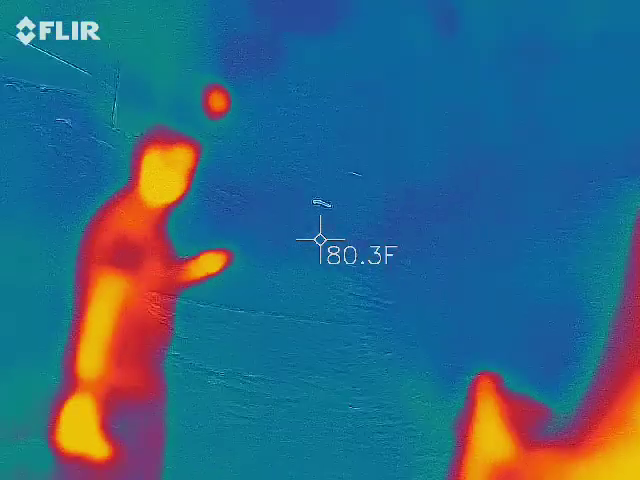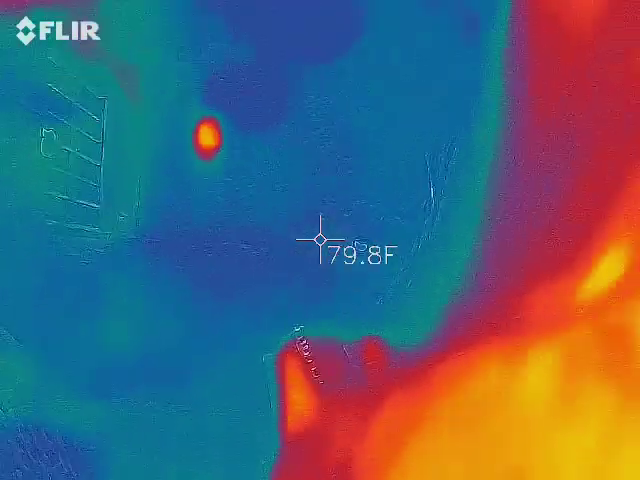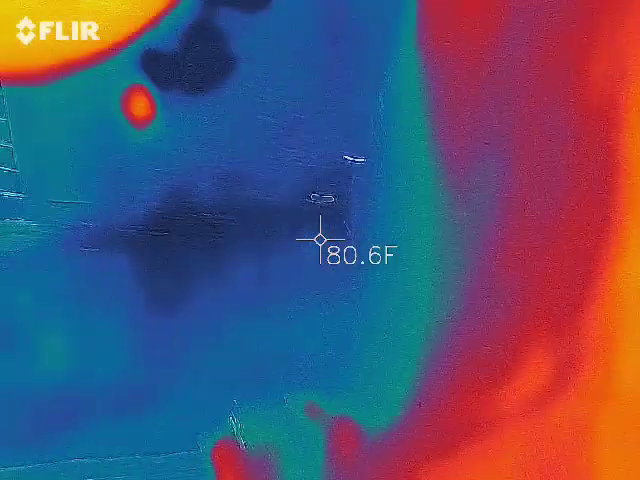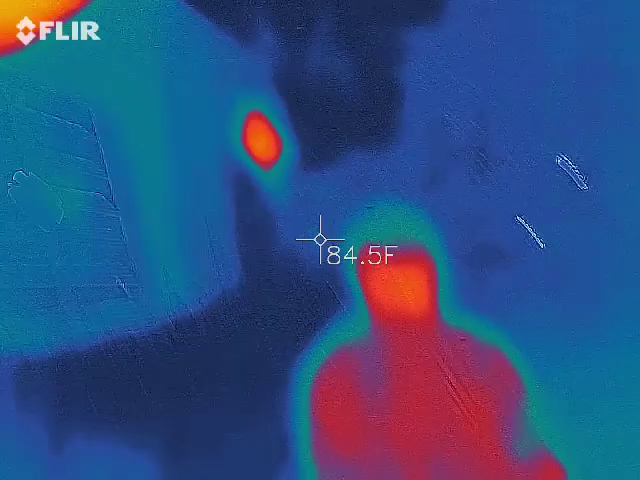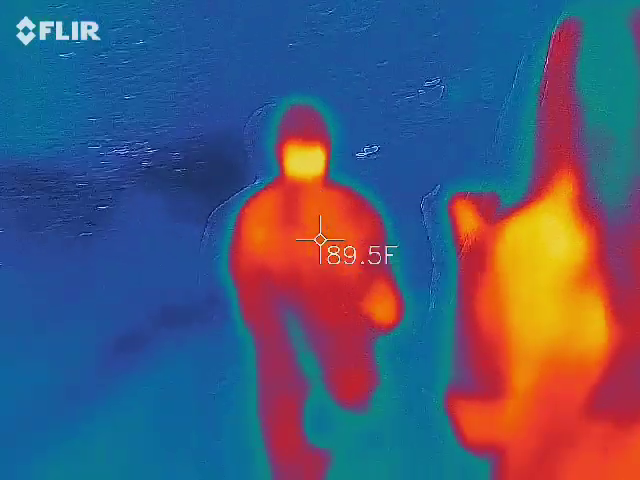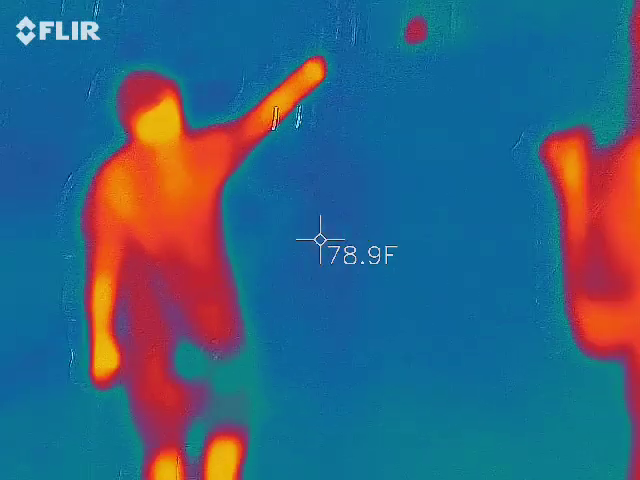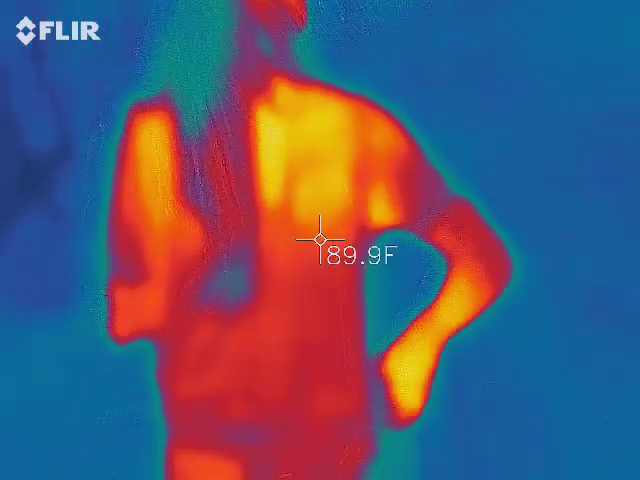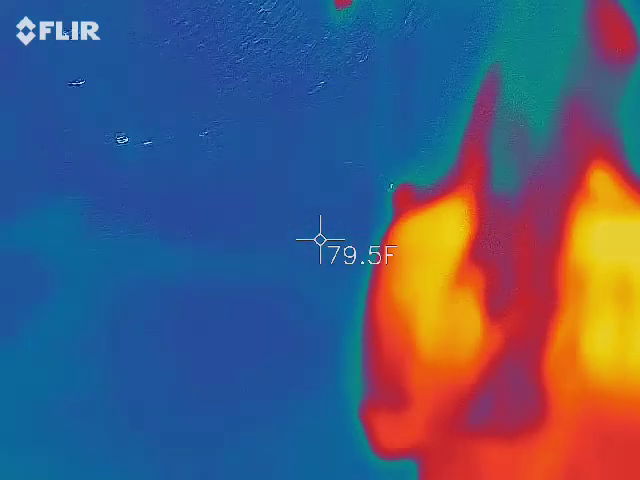Anybody's a picture person? This is one of the prime spots, daytime, nighttime, to take a picture. Oh, yeah, I can see that. It's beautiful. We don't have any Instagram models in this group, but just so it's part of the story.